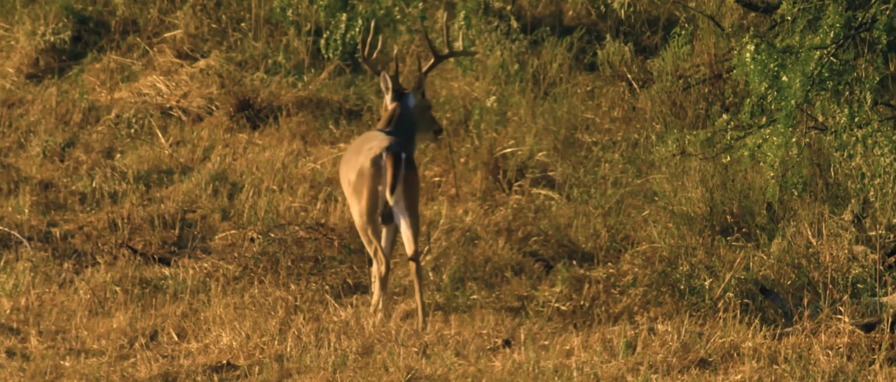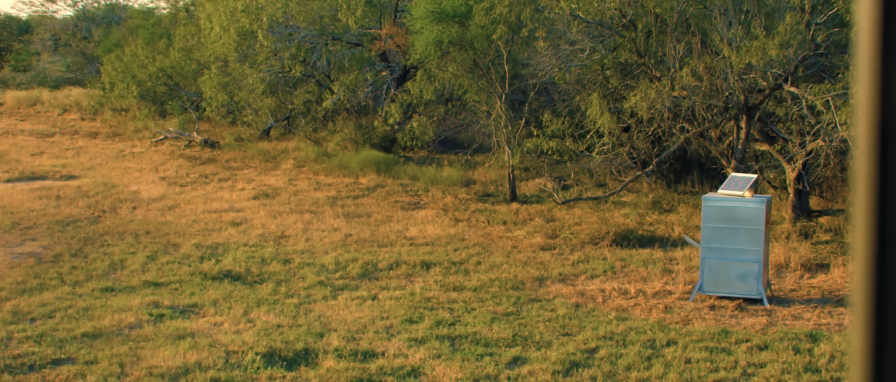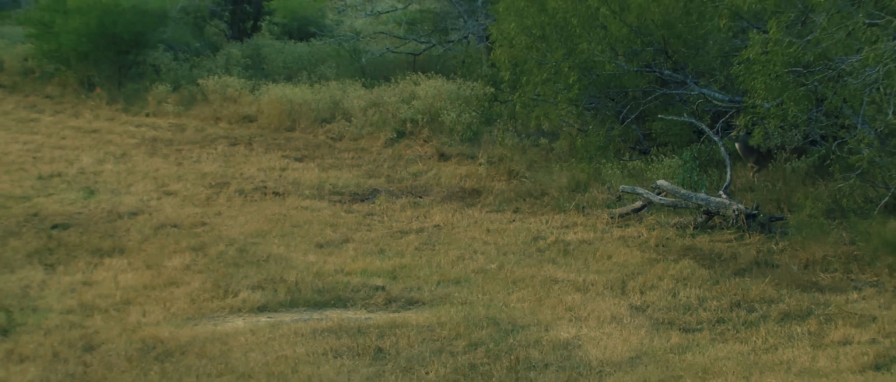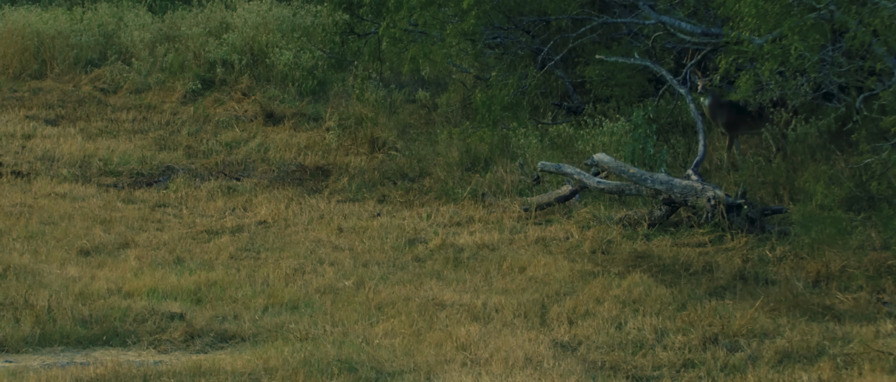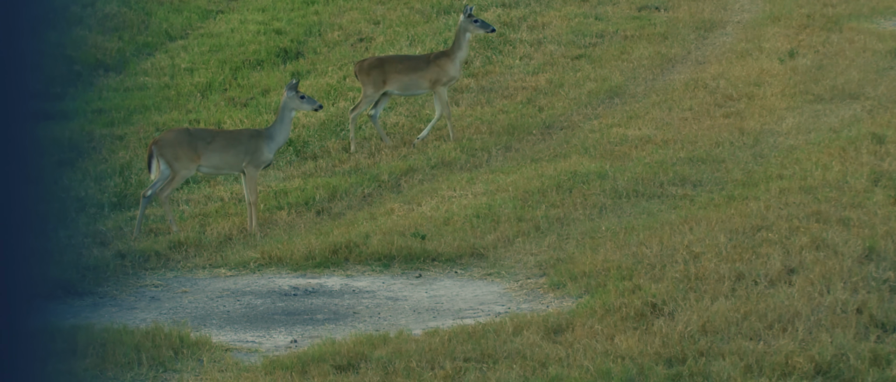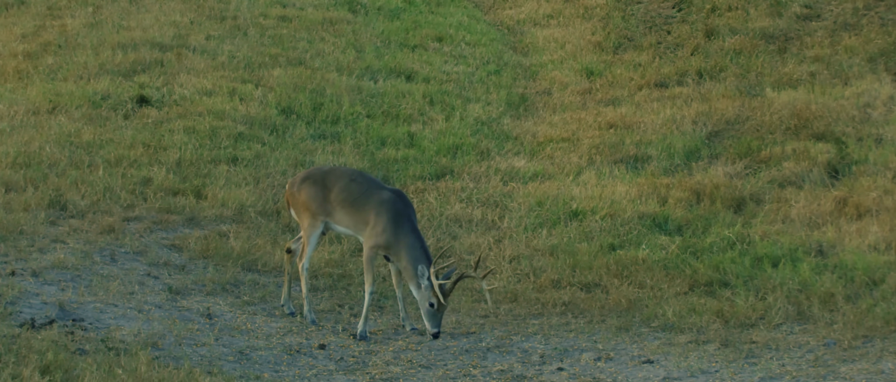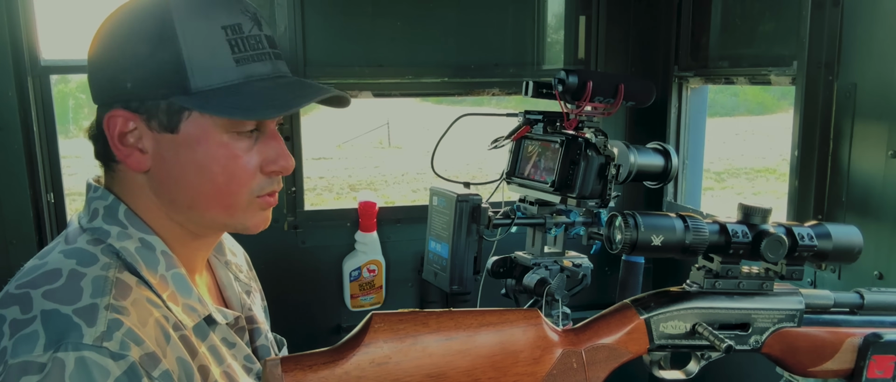Nice, beautiful frame, 10-point. All right, in a second, you're going to see that thing charge up and shoot out a bunch of corn away from it. 10-point's back. He heard that feeder go off and he came right back. We've got some deer showing up now. That 10-point is back. I've got a smaller 8-point.